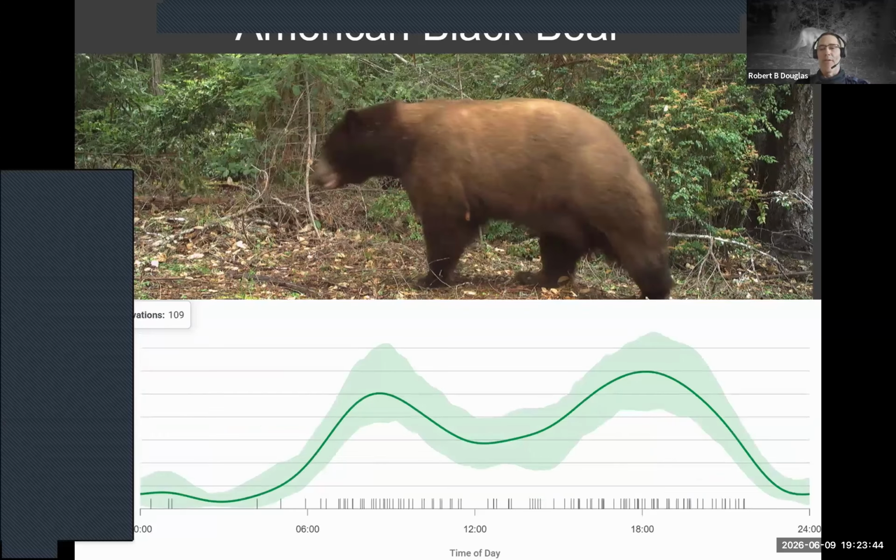Interesting. Here we have a black bear, American black bear, showing a bimodal pattern over the diurnal period, with some activity in the early morning and late evening. So these are just wonderful tools, and they may be different in different environments. They could be reacting to the presence of people.